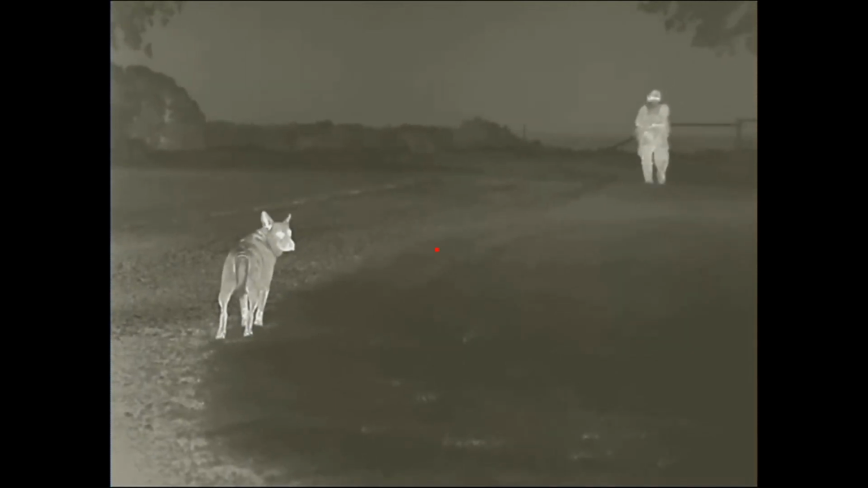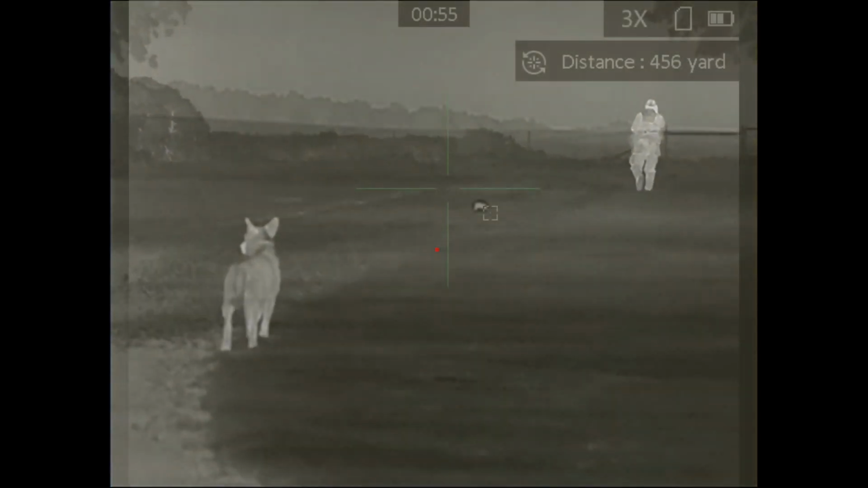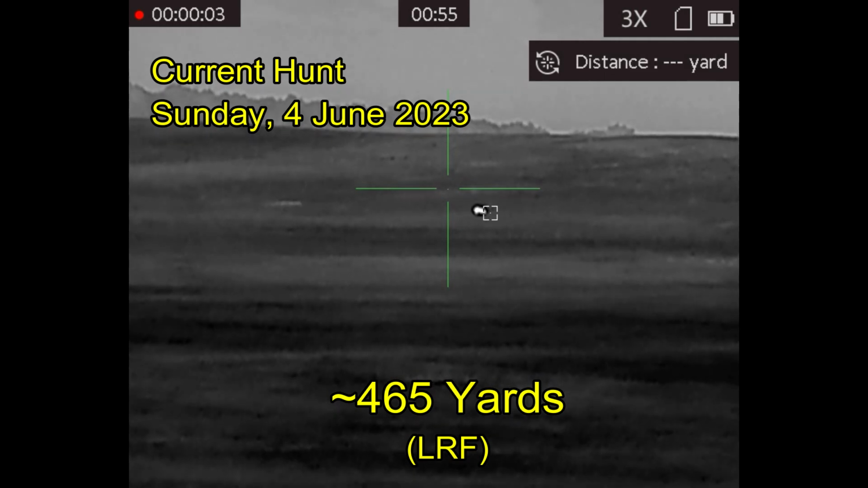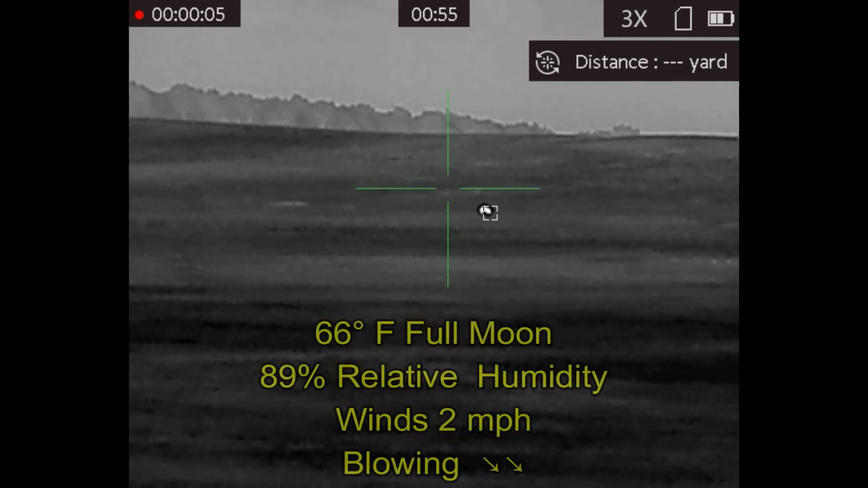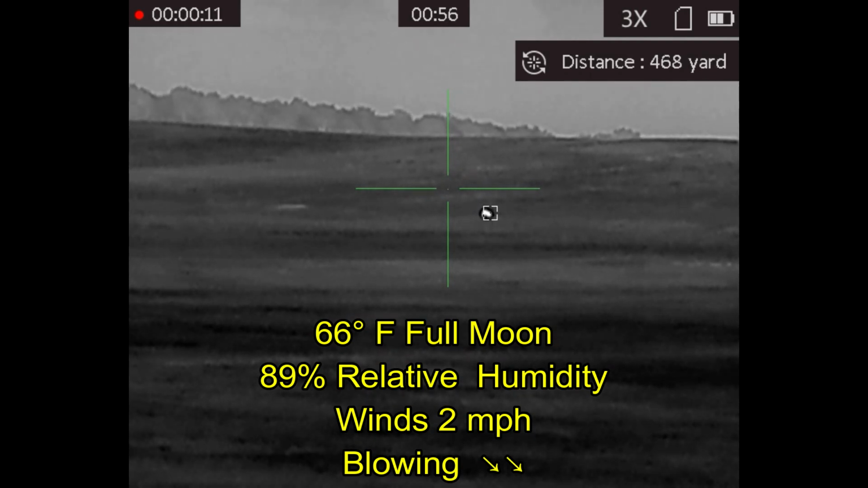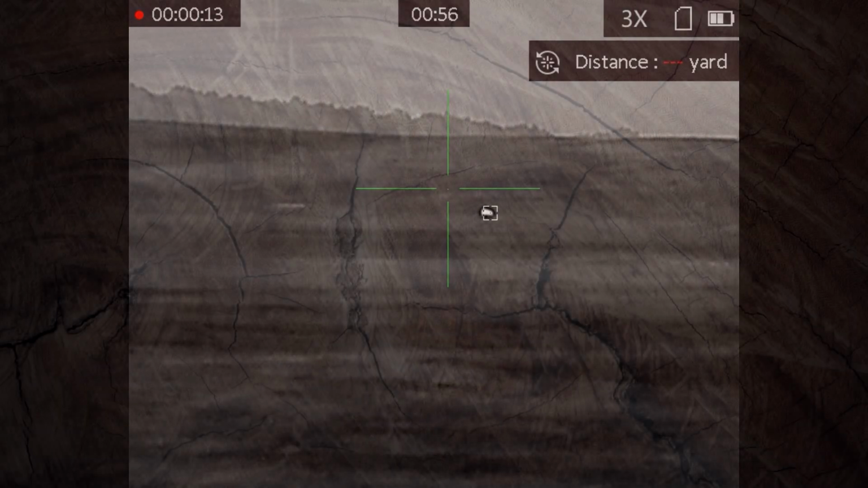Despite checking several properties, we didn't see anything for several hours until returning back, and on the property next door to where the landowner reported pigs, we've got a big boar out in the field. Well, I should backtrack on that. Big is relative. I haven't seen a really big pig in a long time. This is big for what I've seen lately.